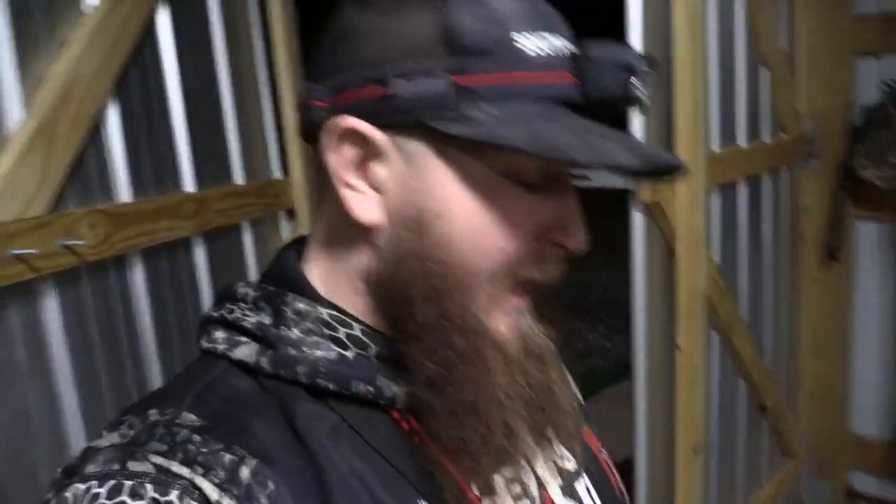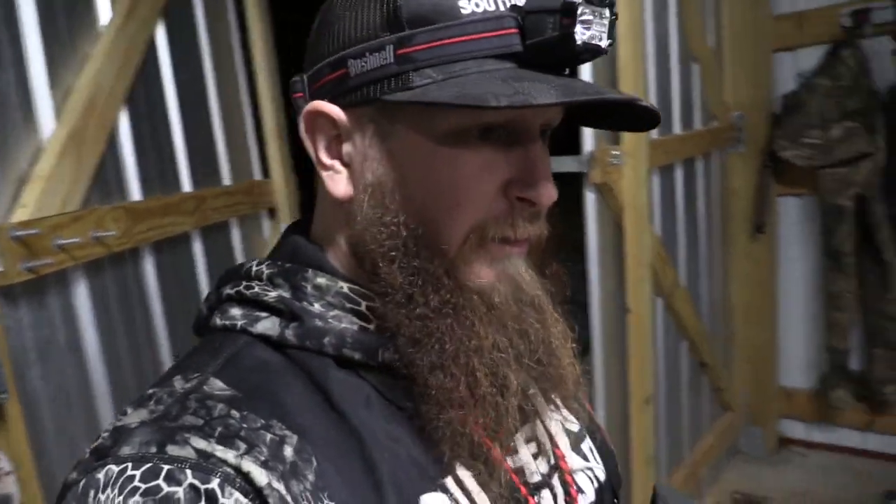We are going hunting tonight on a solo mission for coyotes. Guffey can't go, but we're going to take it nice and easy and slow. We've got a couple really good properties we're going to hunt tonight, but we are going out to do some product testing. We've got two really cool products that I want to test out and see how they operate in a real world hunting environment.